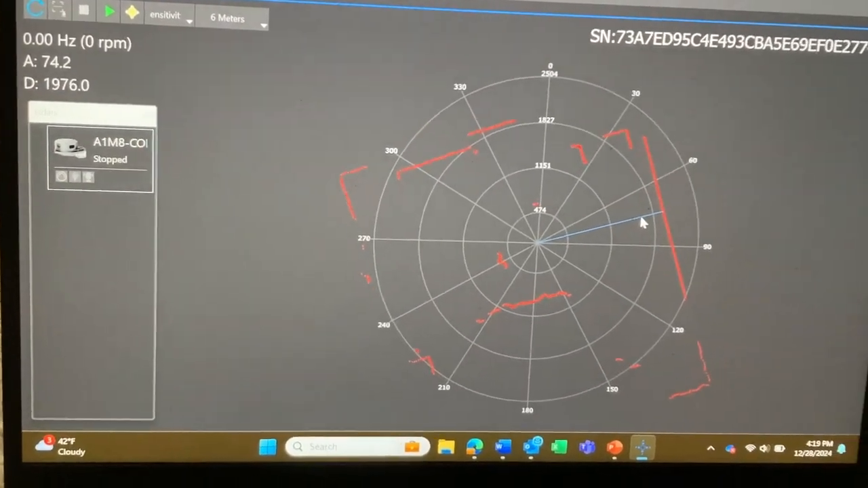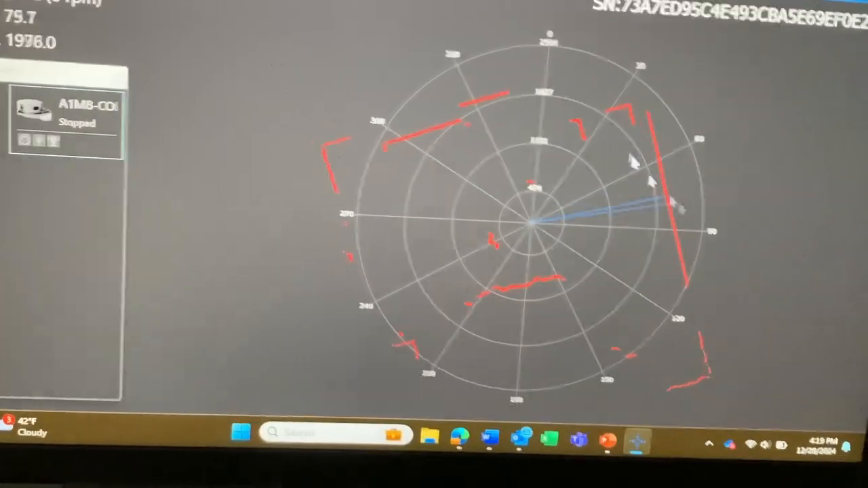So basically you can get all these cool distance measurements. I'm going to try to learn how to use ROS with this real physical LiDAR to simulate a robot in real time, and that's probably going to be my next video.